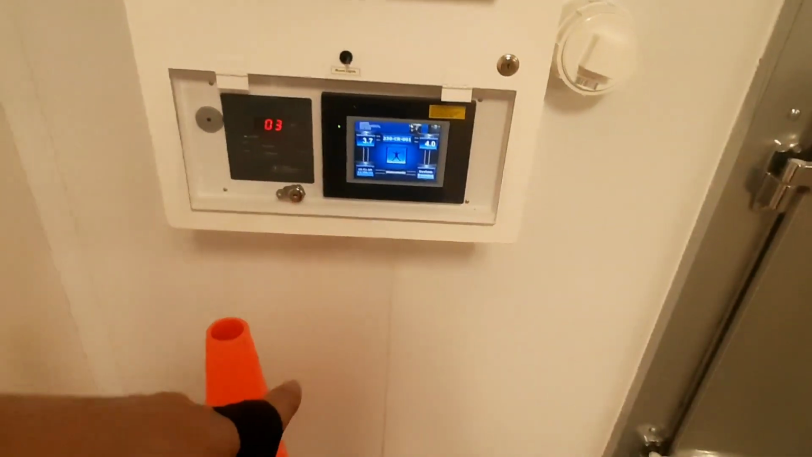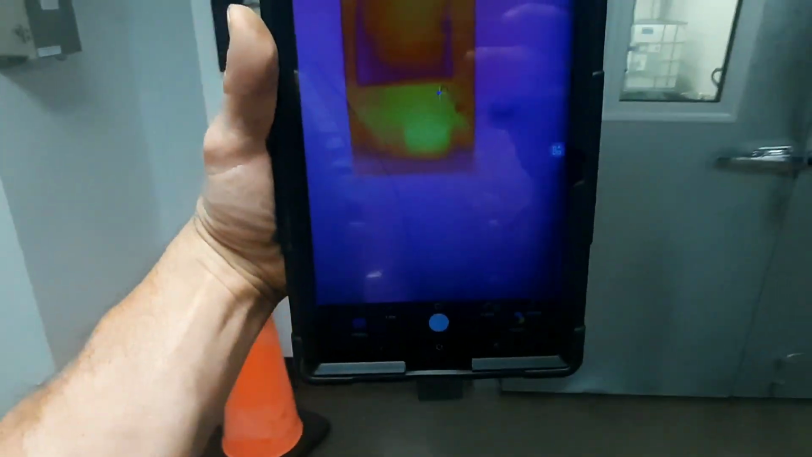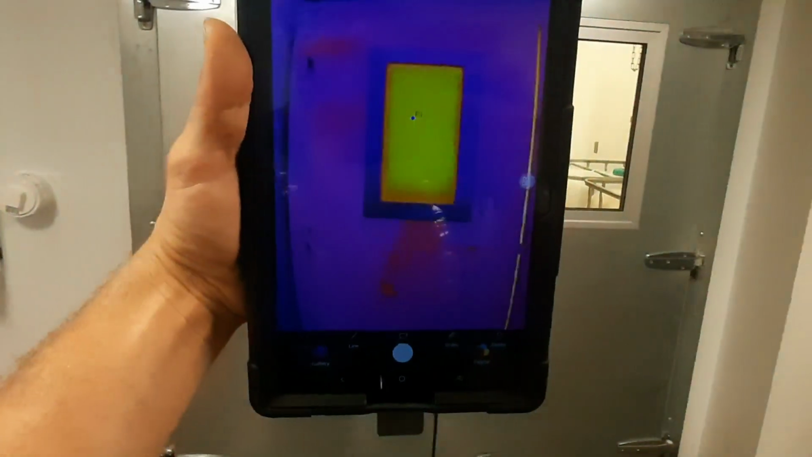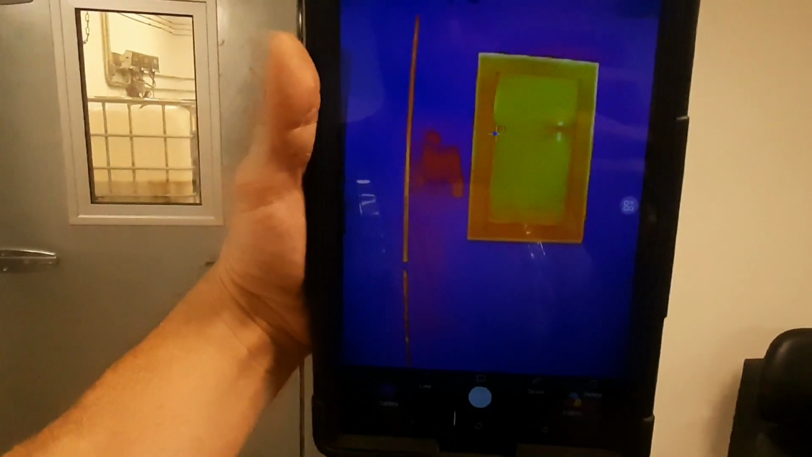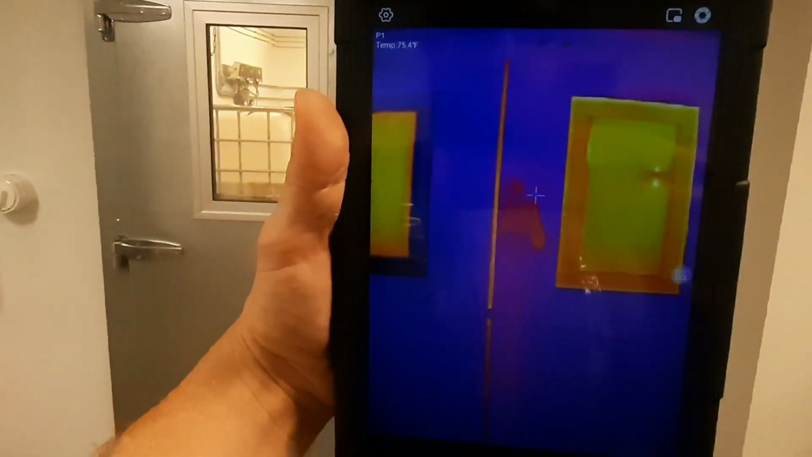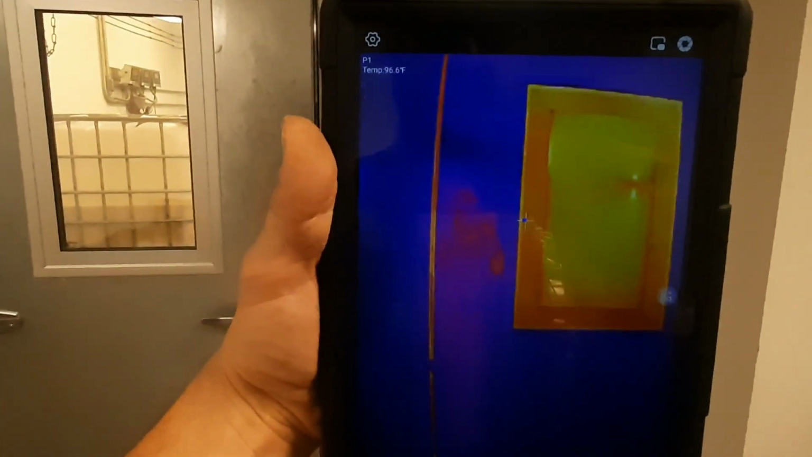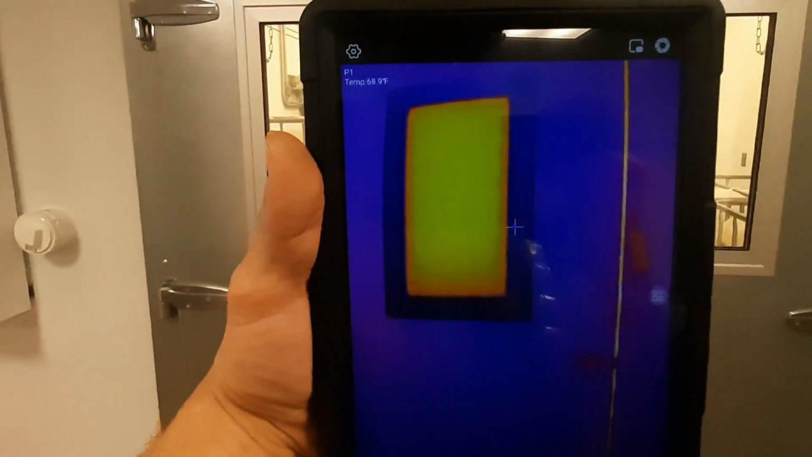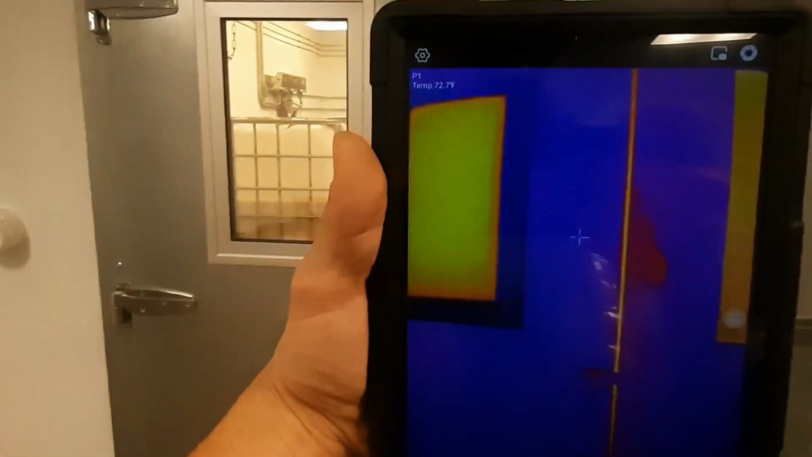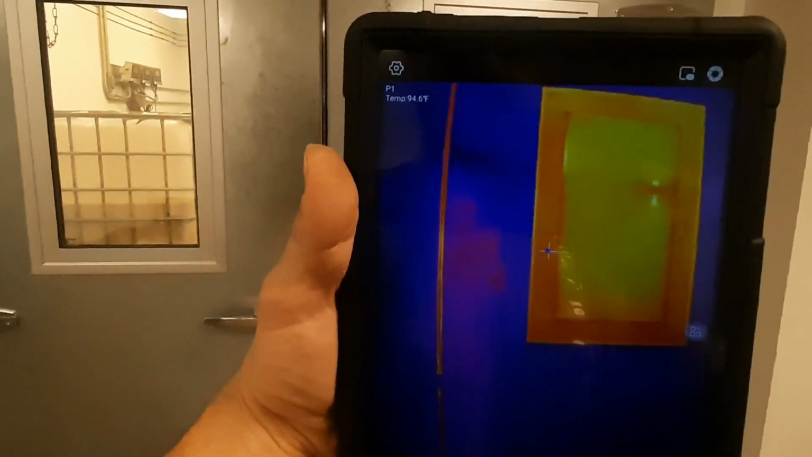So we're just checking on everything around here. We're running about 4 degrees. This is our cooler. Now I've got door heat and window heat that seems to be working. Actually, see the difference there? It's like I've got a window heater out over here. 68 degrees and 94 degrees.